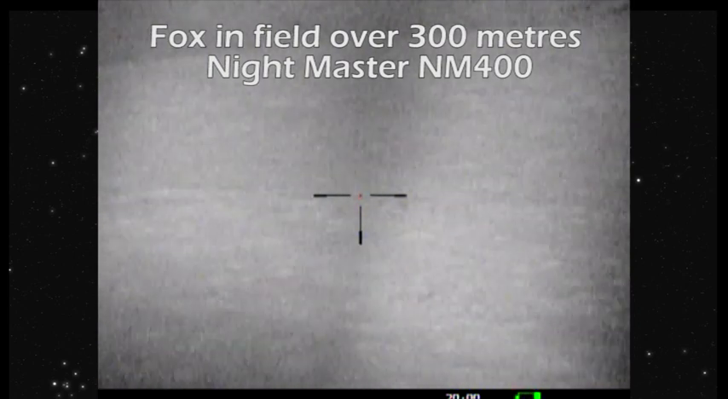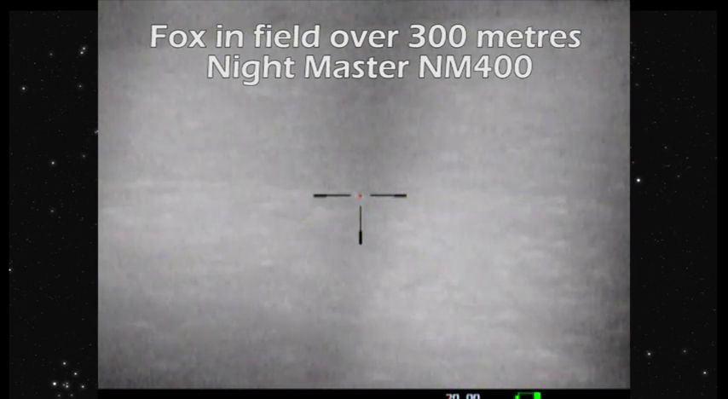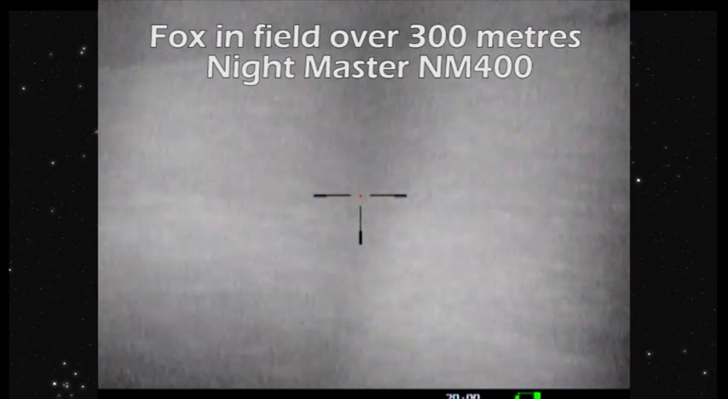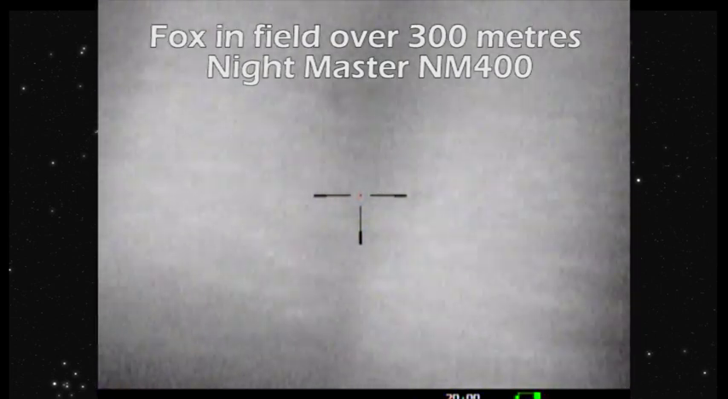We've got some eye shine now. At 300 metres with the 400 it's a long way off. You can clearly see the eye shine, you can clearly see the body of the fox, you could clearly see the definition of the fox. Again, the image through the eyepiece of the Digisight is much better than the recorded image.